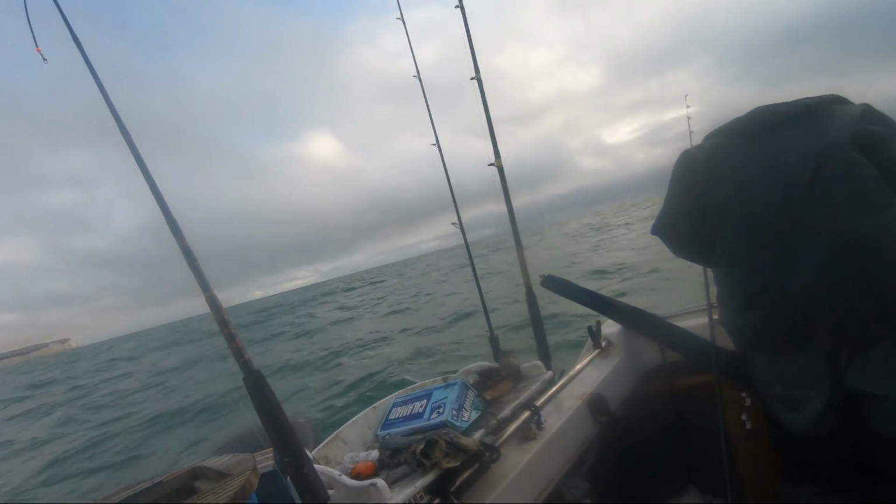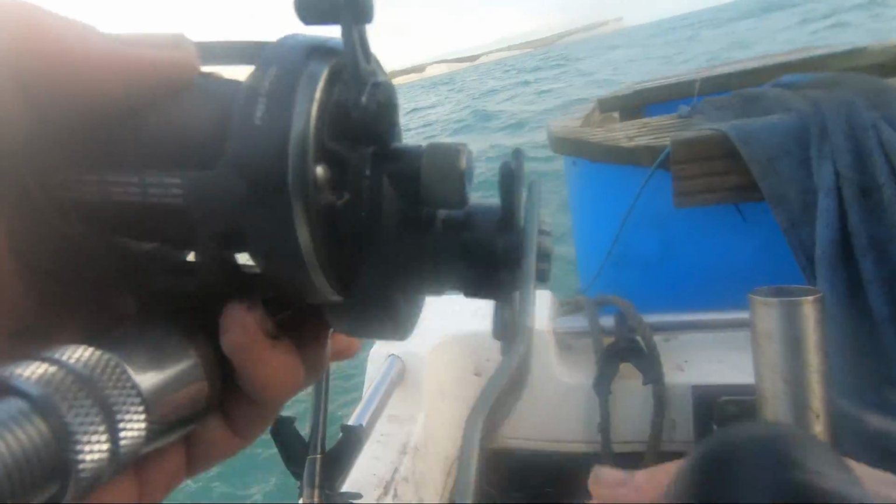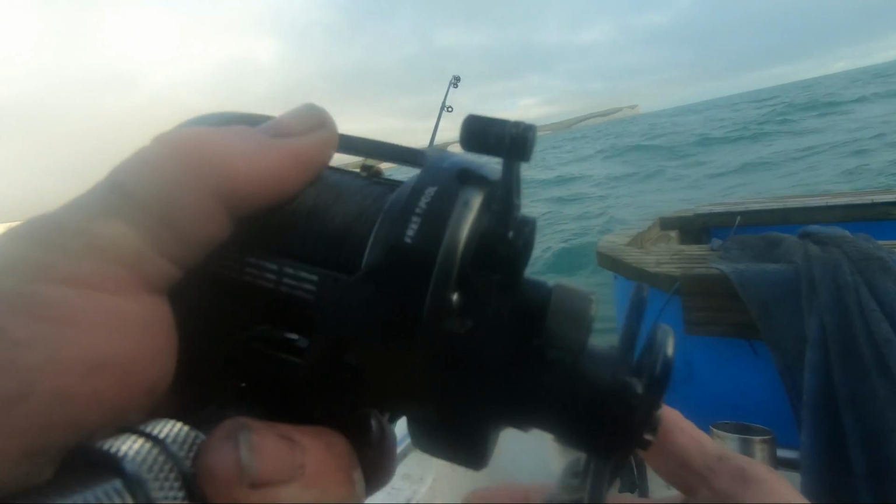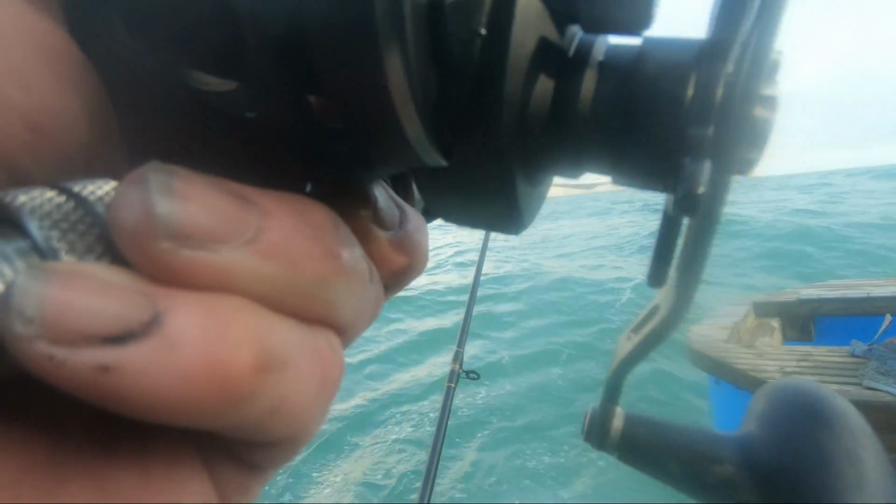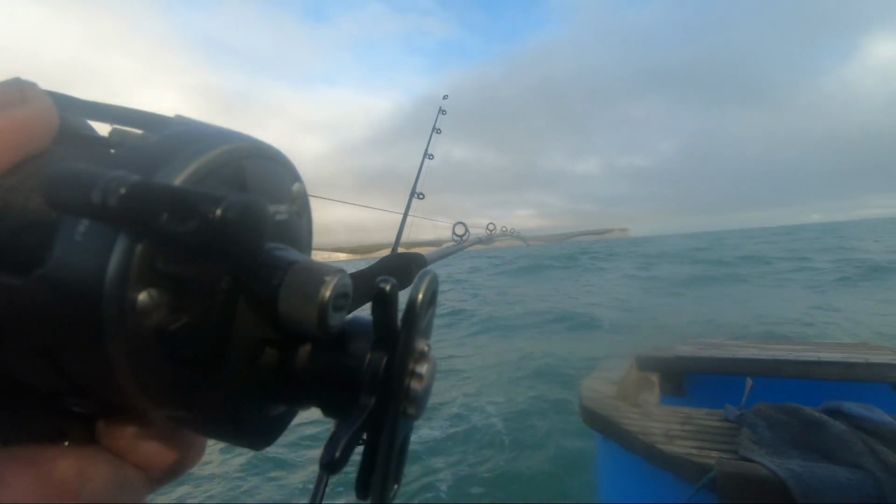I think yours might be a bit bigger, Chris. I think it might be, or it might be just a little one that's backed into the wreck. He's got his tail wrapped around a bit of stanchion or something. Trouble is, because this is only a 30-pound class rod, I can't really bully it. I think I might let it have some slack and see if it swims out. Sometimes when you stop putting them under pressure, they'll swim out.